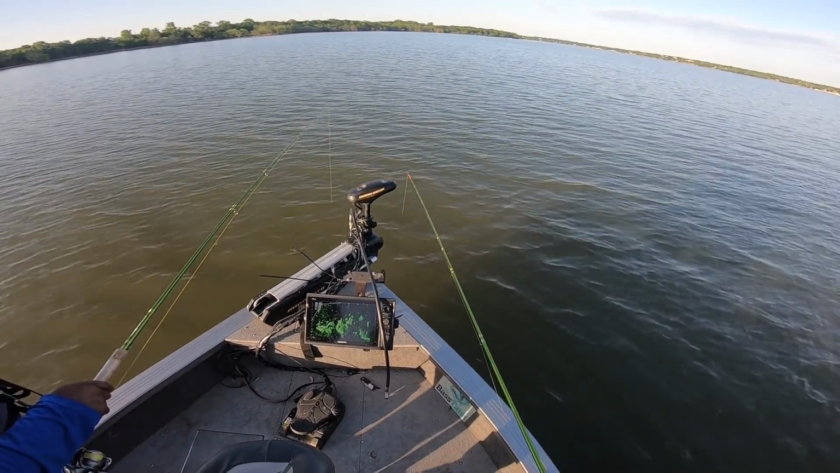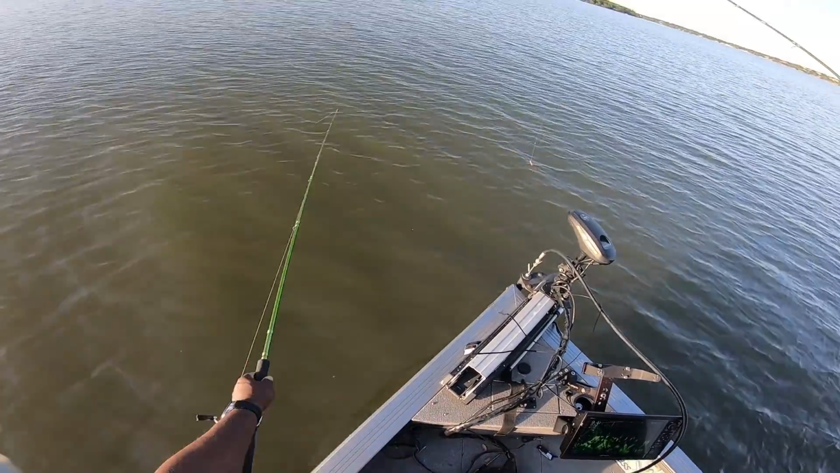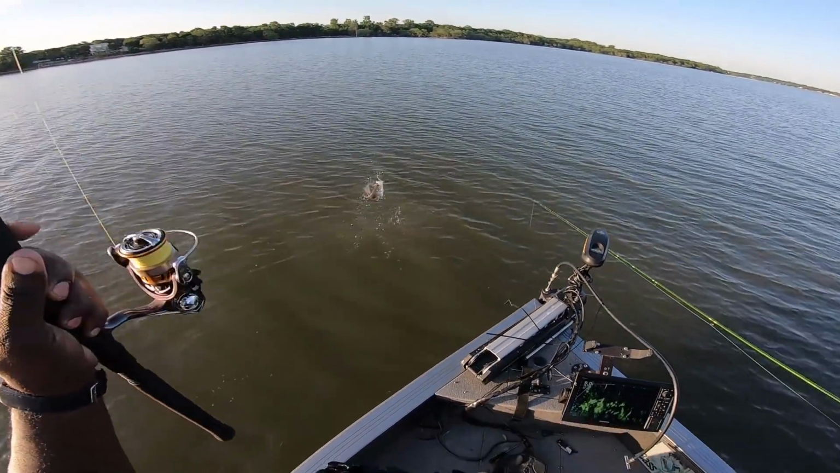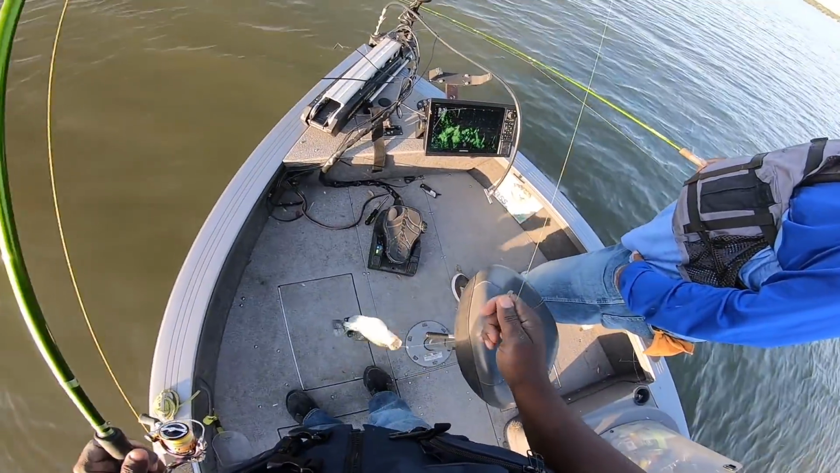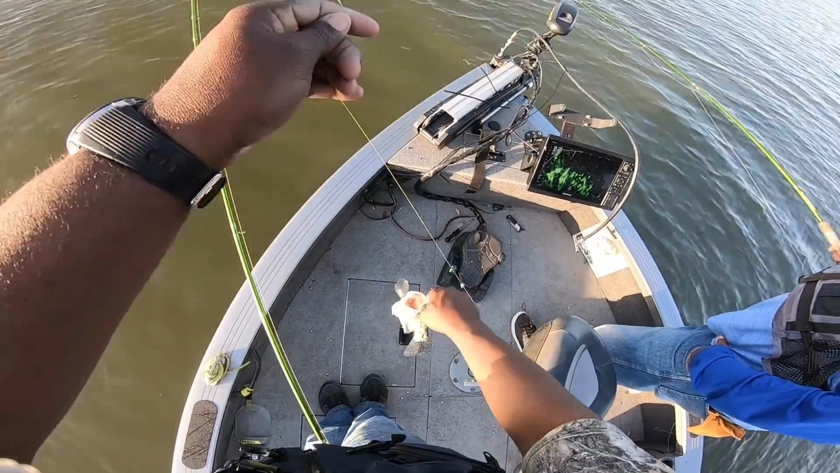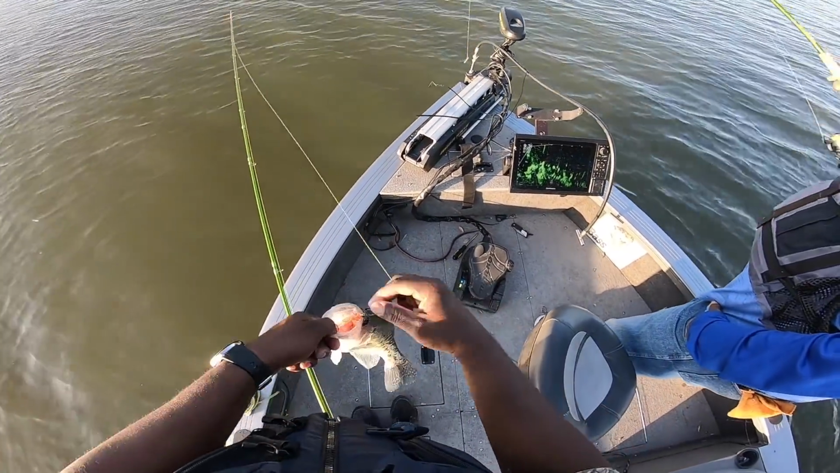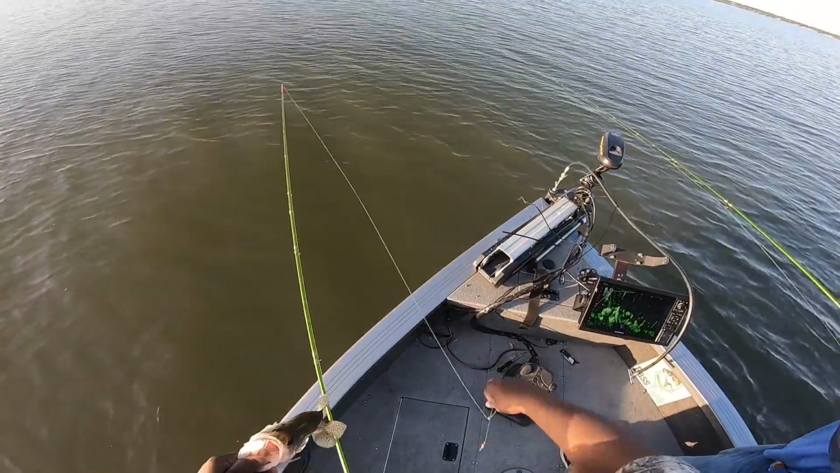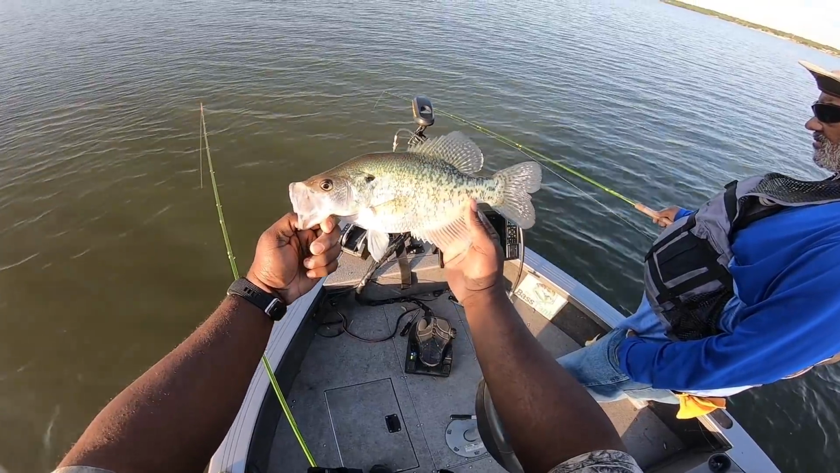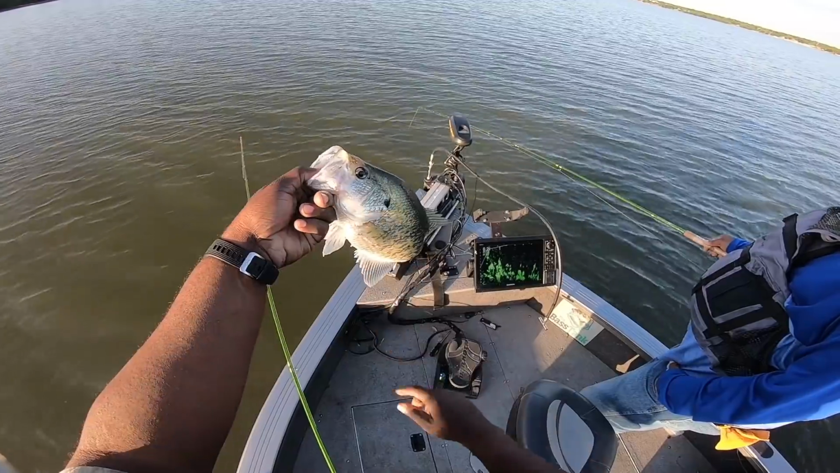Let's go. There he is. Well, now remember, we just moved 5 feet up. It got slow. We fishing a big brush pile. We went 5 feet up. Found the bottom, came back up and got a hee-haw. Y'all see it. We got our eaters, man, and this one is a little pregnant.